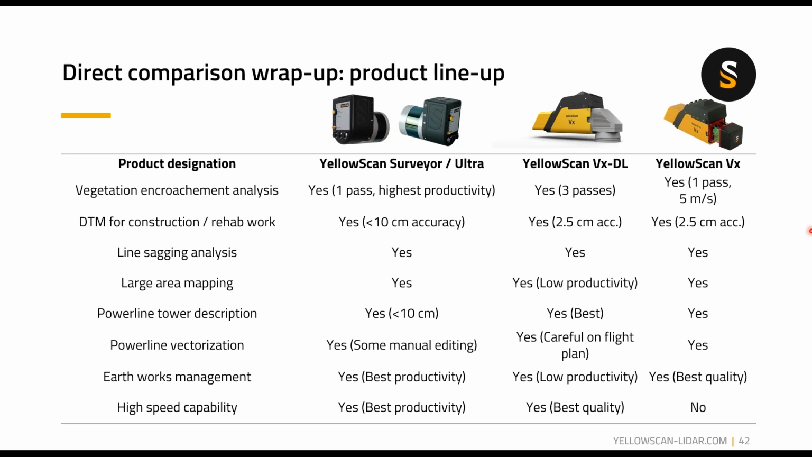For large area mapping, I would say that the Surveyor Ultra will be very good because it covers a lot of ground and you can fly fast. With the VXDL, you have a lower productivity due to that limited swath, so you will have to fly more flight lines to cover the same area. And for the VX, you will have that capability, of course, with a lower density, but with a higher precision.